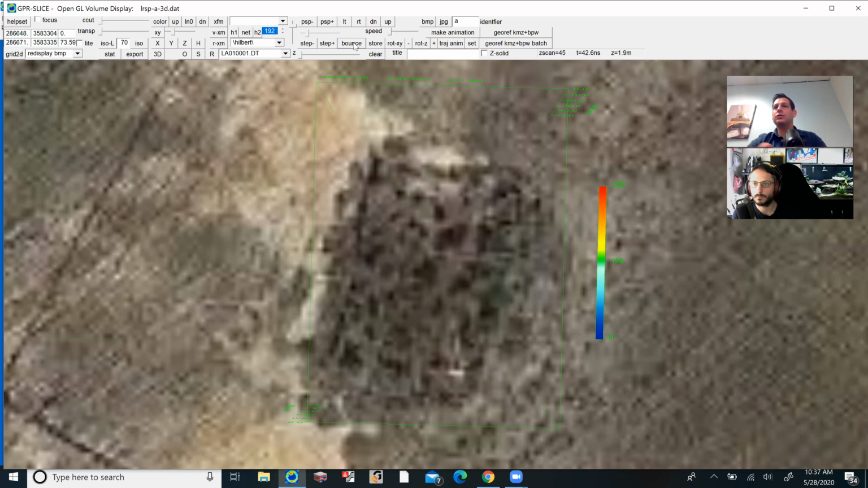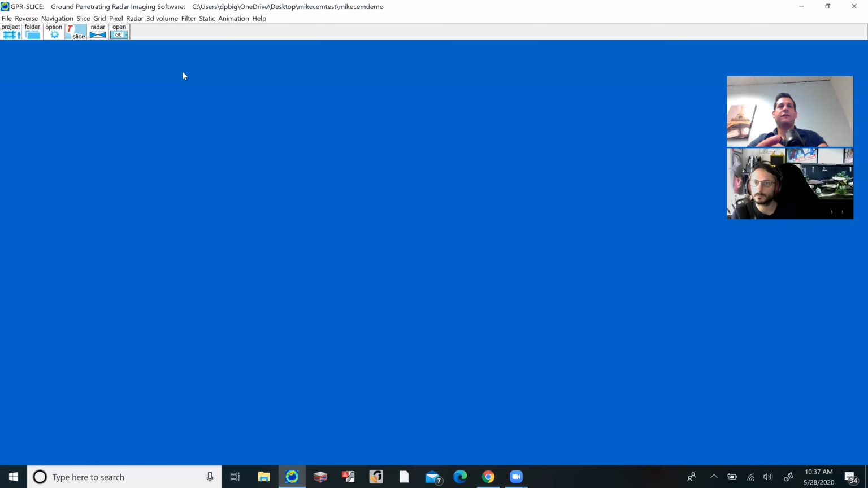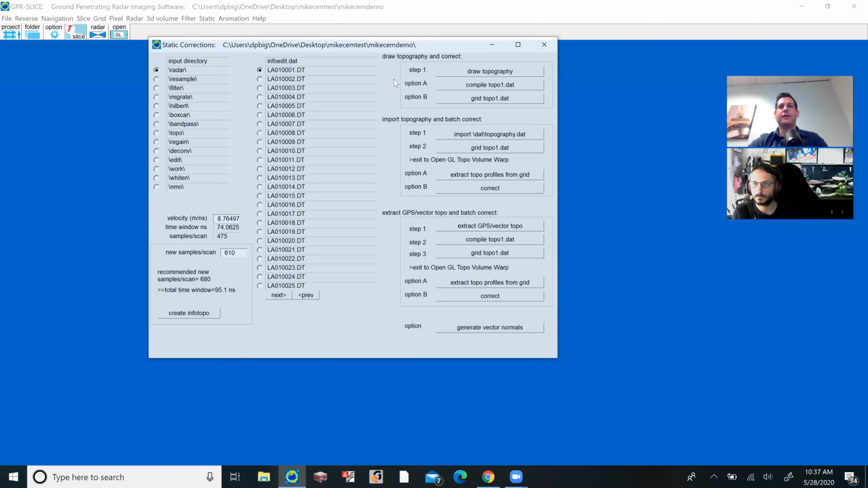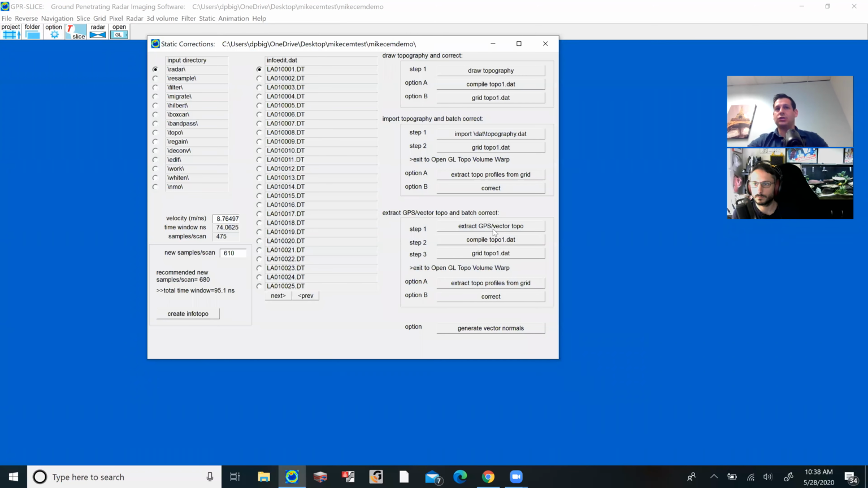Well, actually, what we should do is, I'm going to get out of here and show you one more power of having a GPS with the data. You're able to actually extract topographic corrections right from the GPS. And so in this case, we would just do static topography. Makes it so simple. You just press 3 buttons.